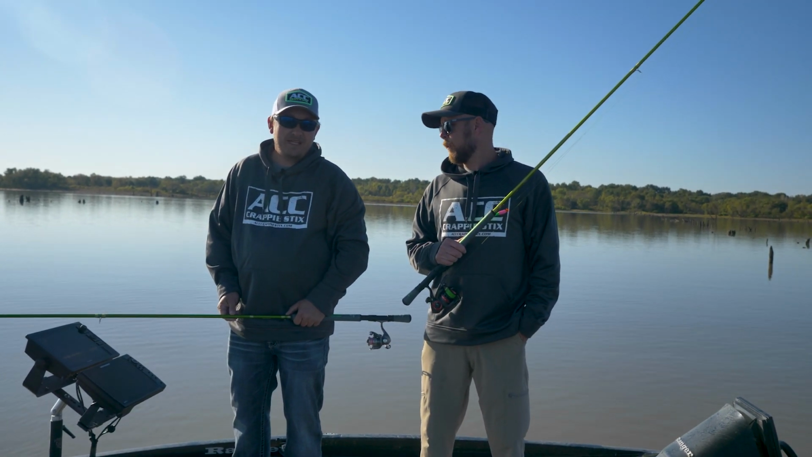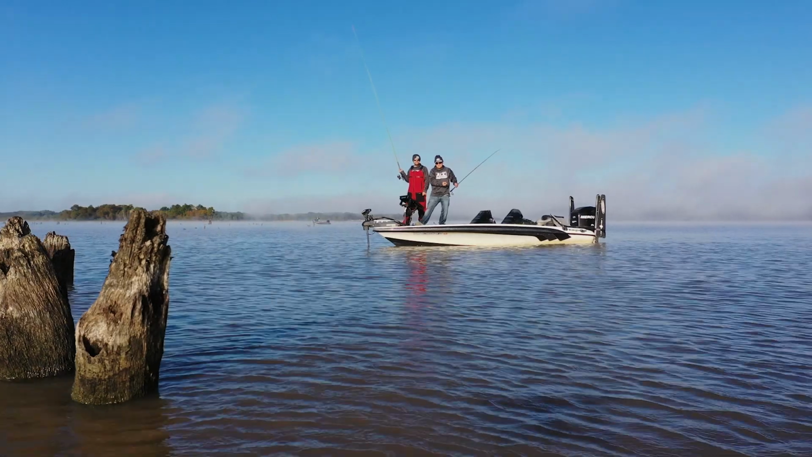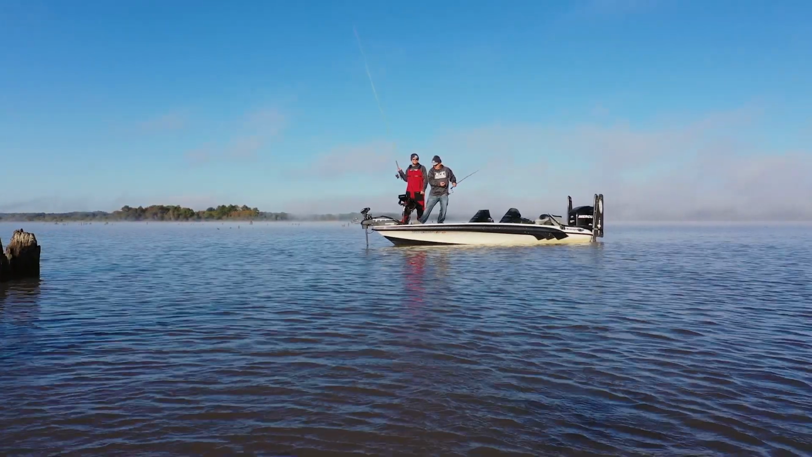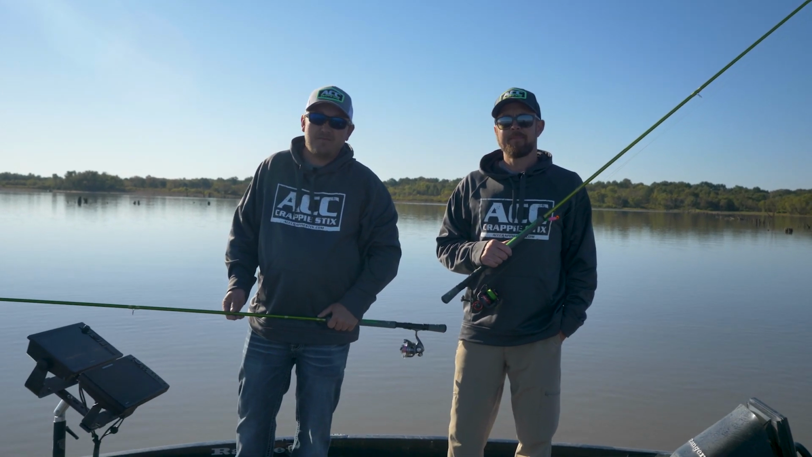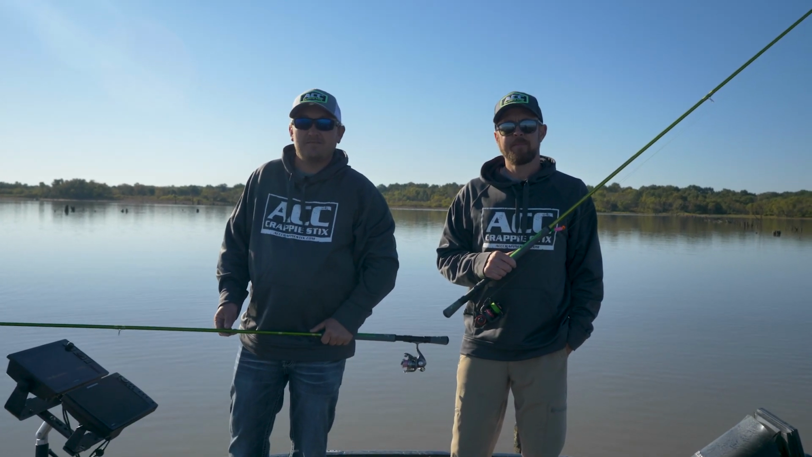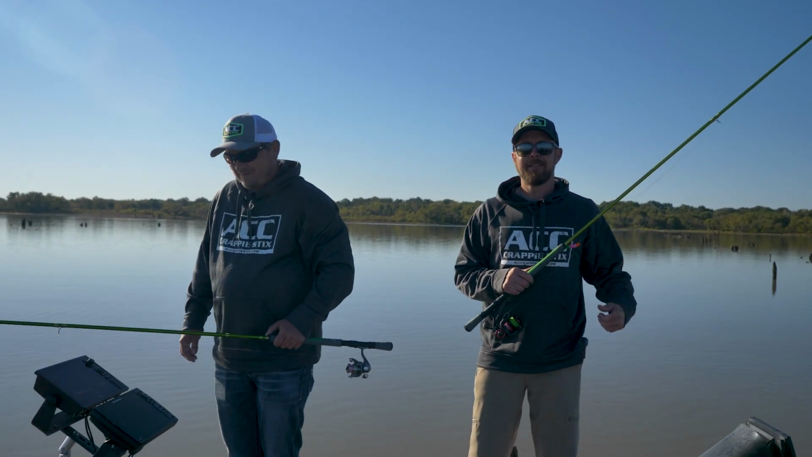Clint, what do you think we're going to do today? What are we trying to do? Well, we're going to try catching one over 2 pounds, or maybe 7. It was a little foggy this morning, so we had to idle quite a ways down the lake and got to this first spot and checked it out a little bit and caught a few small fish, but nothing big, so we're going to go on the hunt for some bigger ones. Sounds good to me. Sounds like a good day. Let's do it.